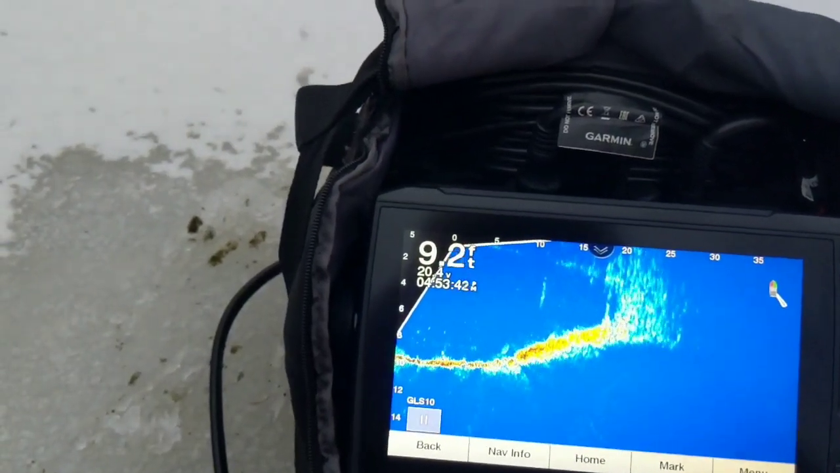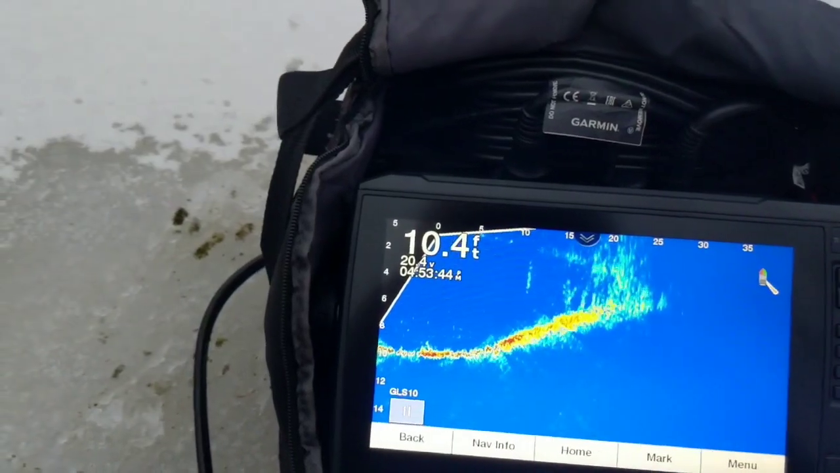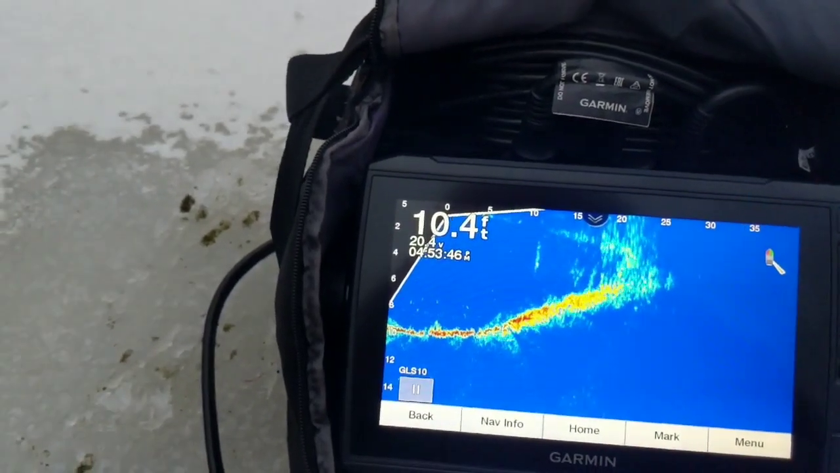You just have to be able to dictate between what's garbage in the water and what's fish, and that takes a little bit of time.